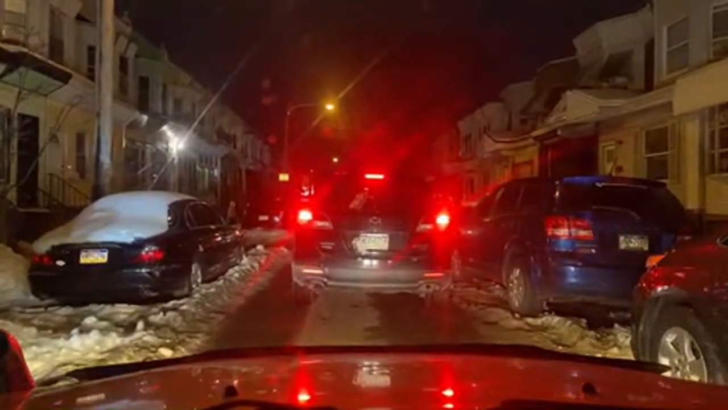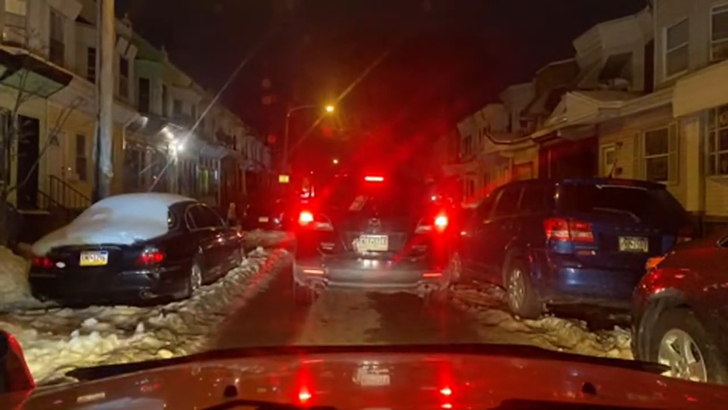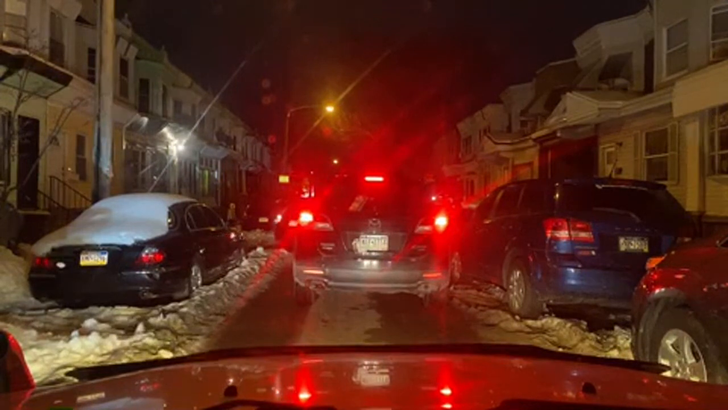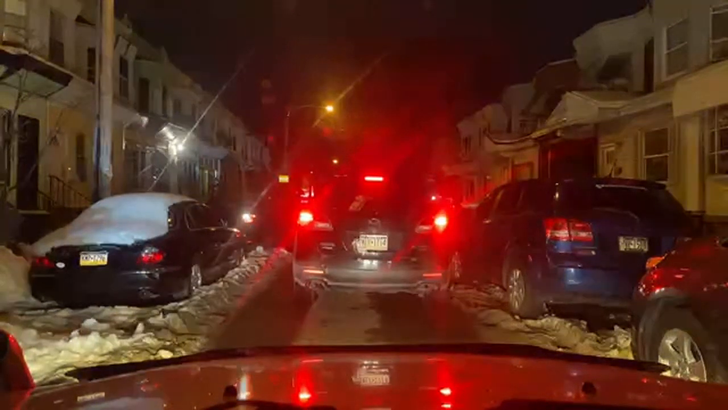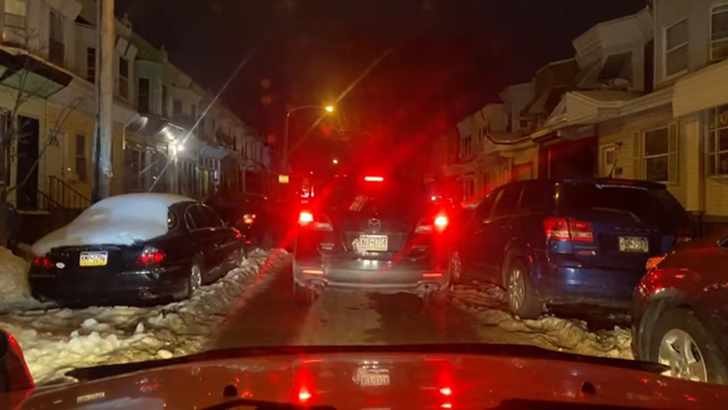Yo, what's up with this traffic? They don't know how to park. Somebody trying to park and they holding us back. Yeah, that's so petty to be fighting over a parking spot. Yeah, that's sad, man. Don't fight over no damn parking spot. That's stupid.